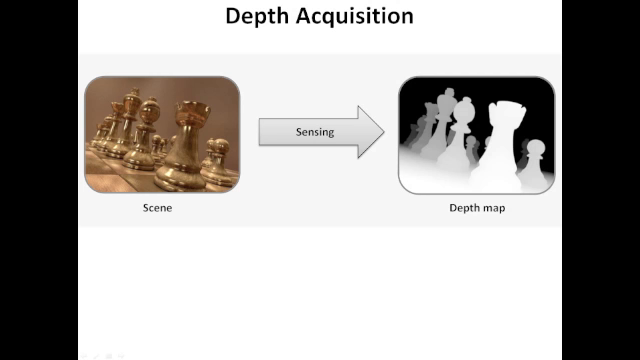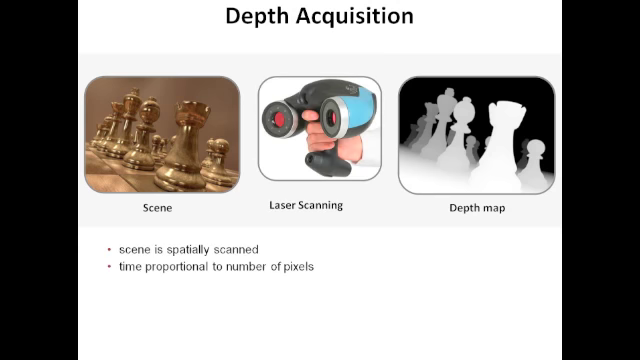Laser scanning, or LIDAR, is an existing technique that produces depth maps measuring distances to scene points one at a time, using either time of flight or triangulation. Spatial resolution comes from raster scanning by the light source, so spatial resolution is limited by the scanning time.